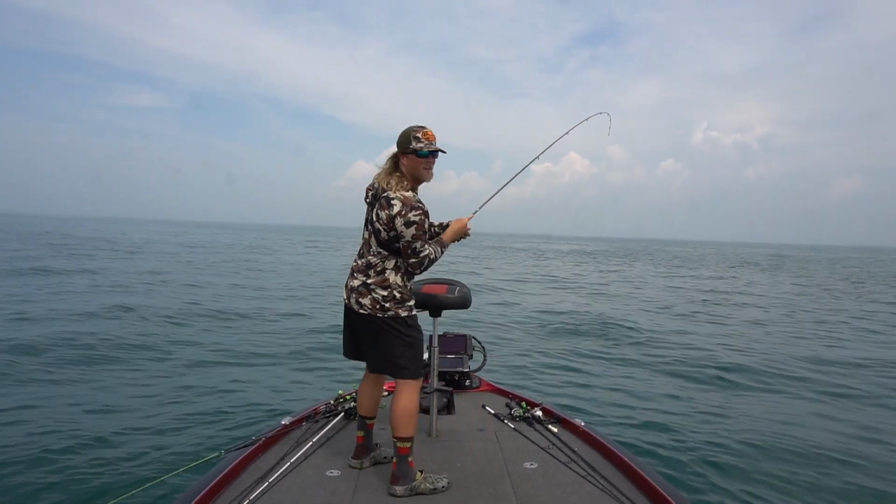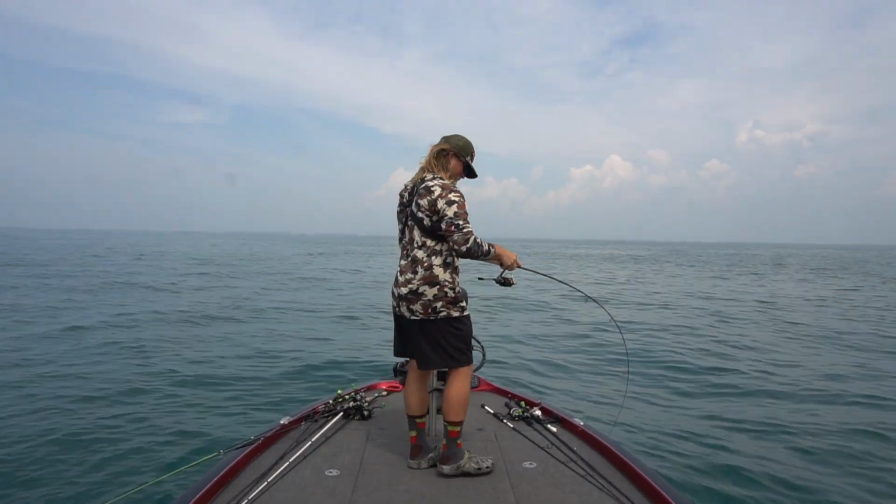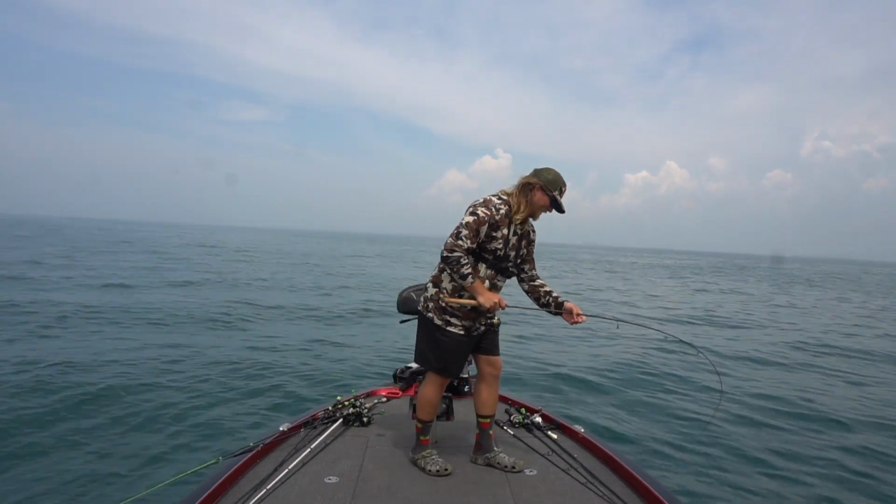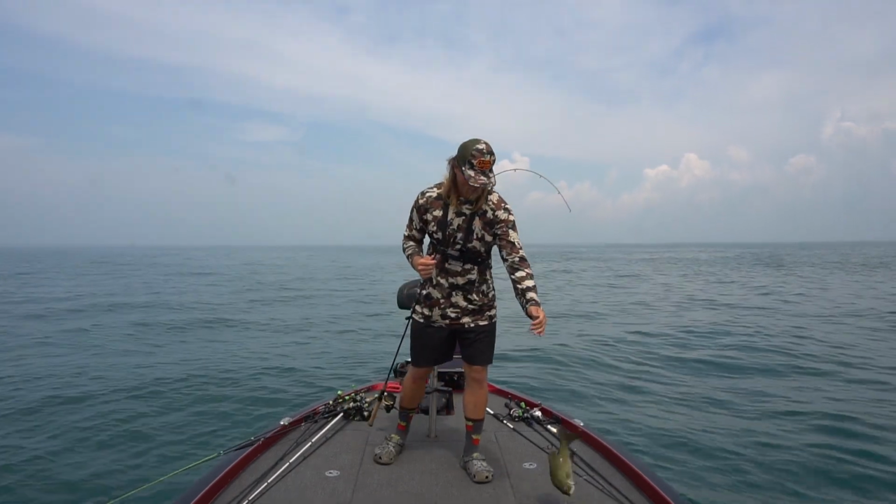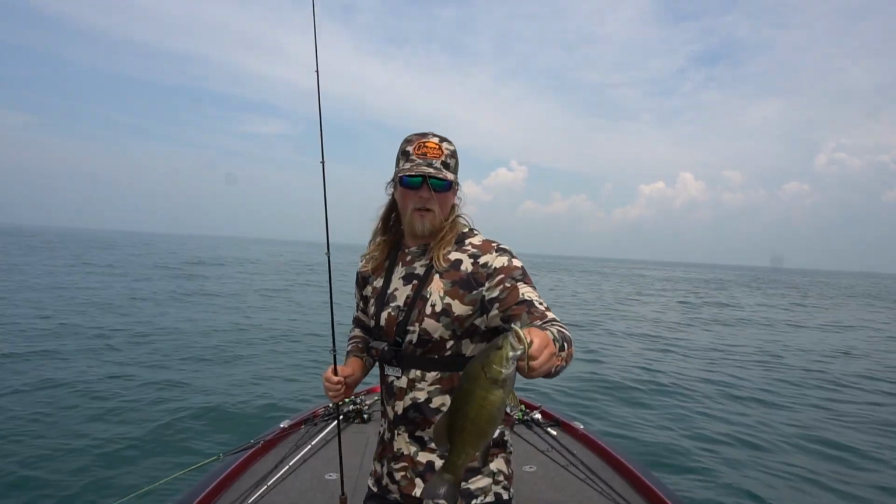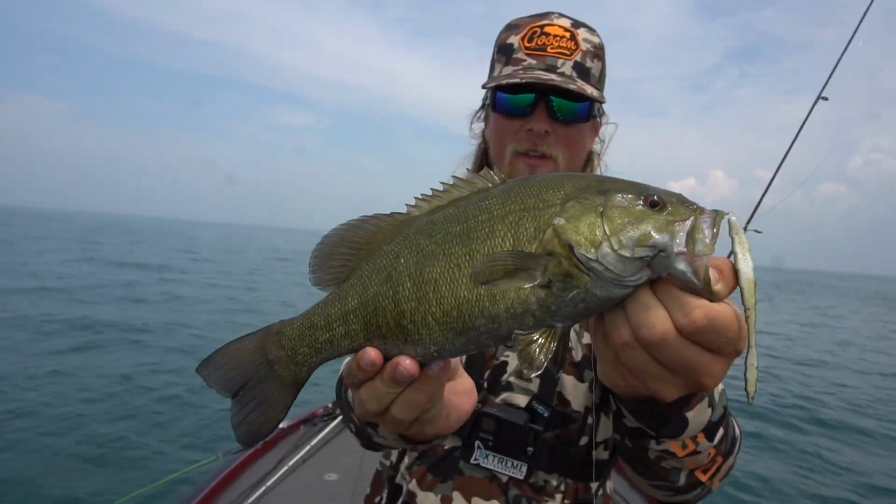Oh, fish on. Super dark one. Dang. He jumped out of the water like 2 feet. Nice. Oh. Oh. Nice one, guys. Another one on that Guggen Baits drag and drop. That's all I've been using all day. I've caught all my fish on that thing.